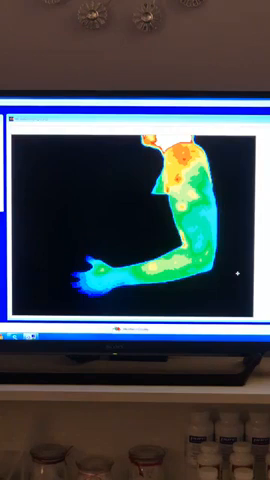Okay, so again, you've got the same thing on both shoulders, but not near as bad on the left one as on the right one. Some of this is coming from your massage, so some of this is not real. Definitely hands, we need to see what we can do about this circulation right here.